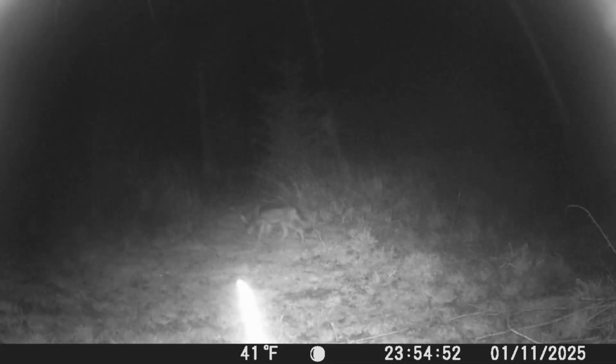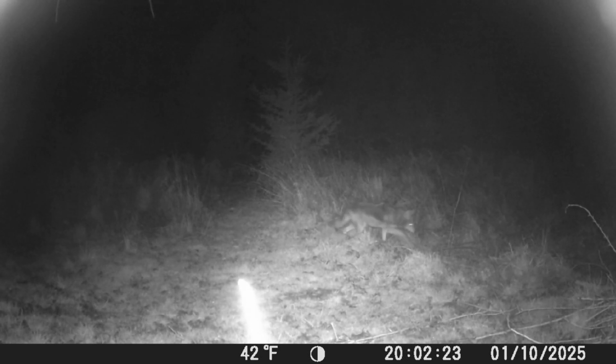Alright, and here we're flipping back to coyotes again. This is over by the chicken cam, or chicken coop barn. Looks like he's going home for the night. And here's another coyote over there by the chicken barn.